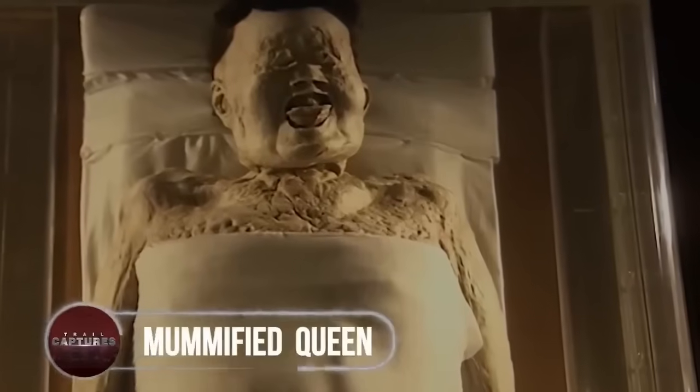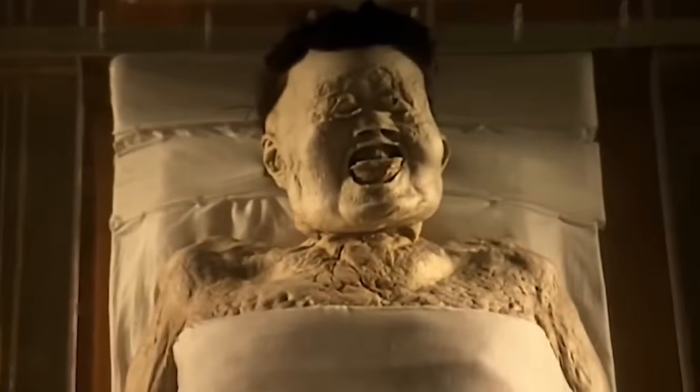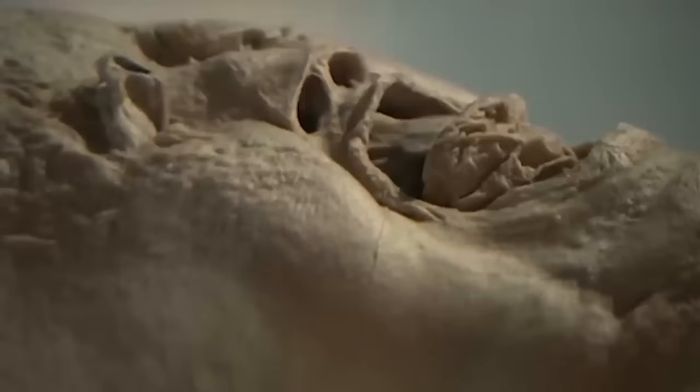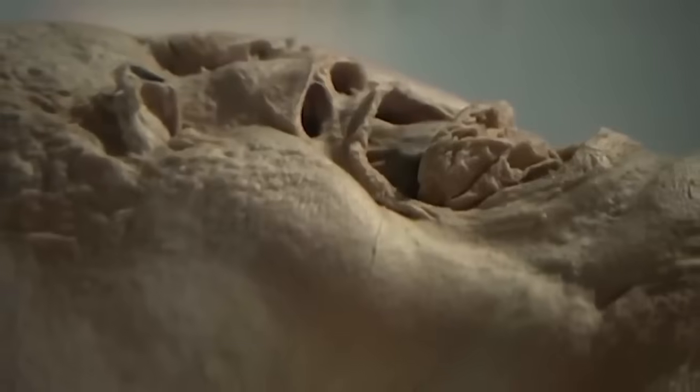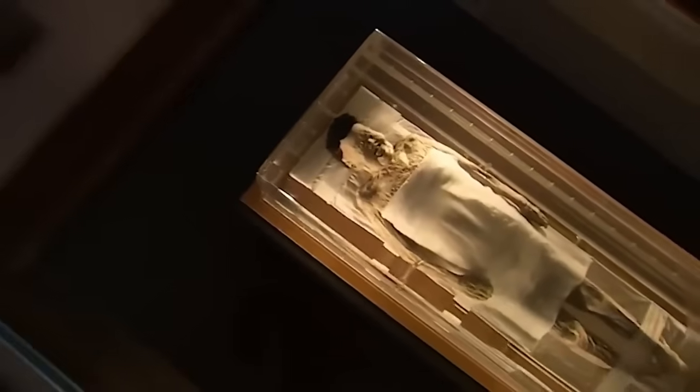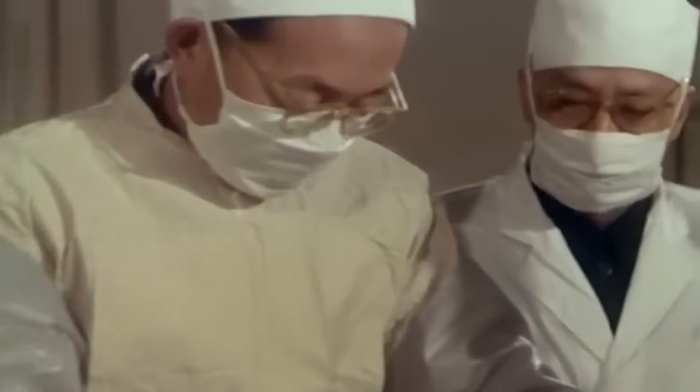Mummified Queen. With her veins still red, skin still tough, the lady, known as the Queen of Mummification, is said to be the wealthiest woman of her time. Sleeping along with the valuables that were placed inside her tomb, she showed the signs of wealth and prosperity, and the researchers assumed that this might be the reason behind the exemplary preservation of the lady.